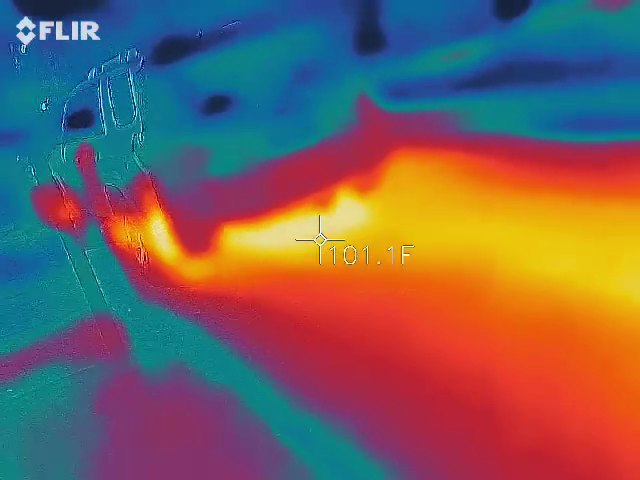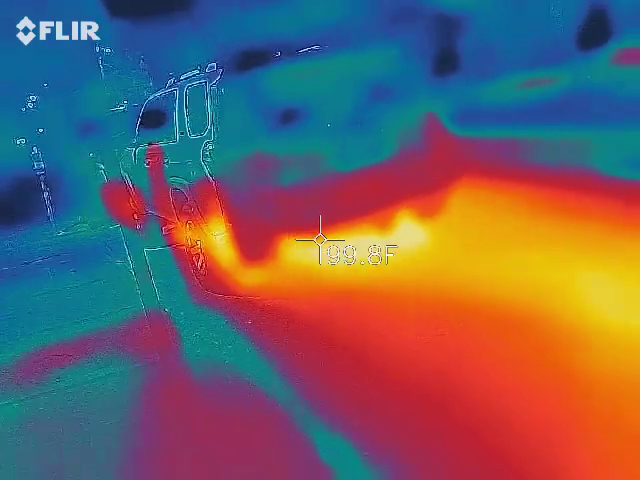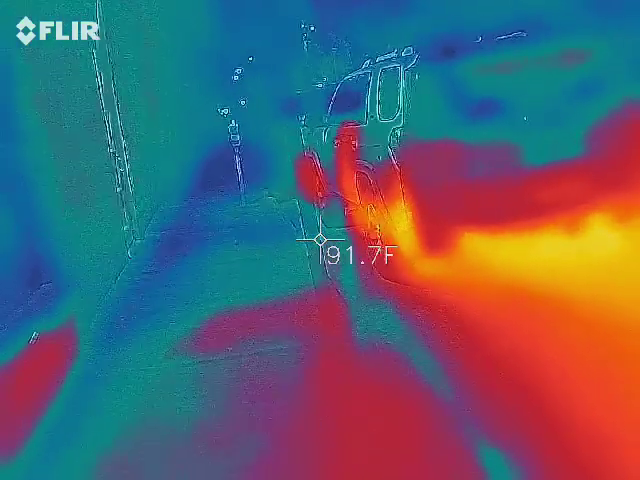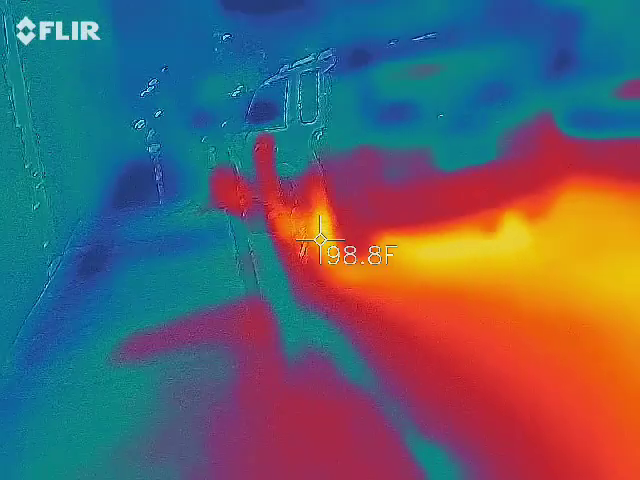Cool thing about this guy is it's actually going to see those white lines back up in here. It's taken that building back there and it recognizes it as a structure. So if it's going to see an orb or a full apparition, it's going to put white lines around it because it's going to recognize it as a structure, because it only sees temperature.